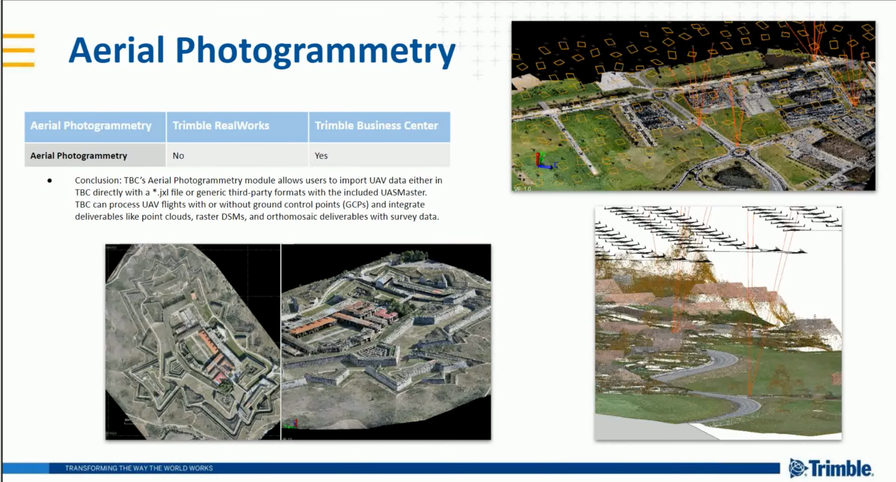But another unique thing about Trimble Business Center and support for aerial photogrammetry workflows is the included UAS Master package. UAS Master will support all third-party non-JXL based UAV data, and that is included in your aerial photogrammetry license and ships with TBC. So it's already something you've got if you've installed TBC. And then you can send data back and forth.